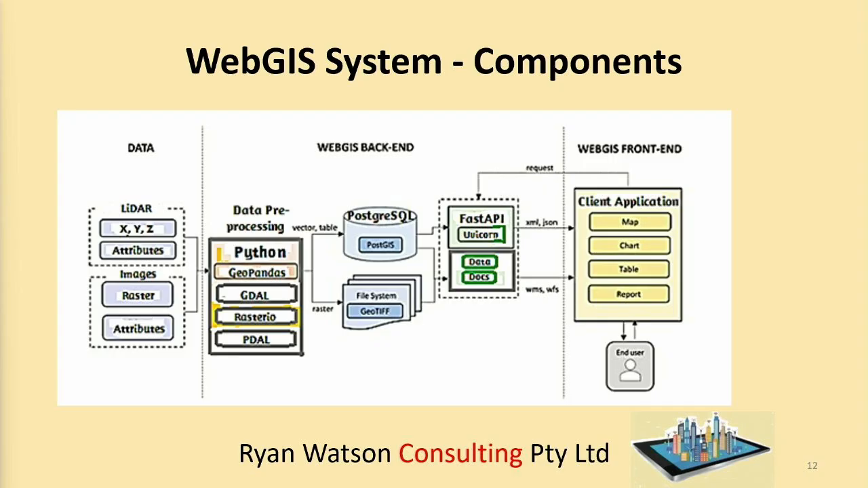The database will be PostGIS, which, as you know, is an extension of PostgreSQL. There may be GeoTIFF files as well. I'm not quite sure how they fit into PostGIS. Maybe they need to be separate.